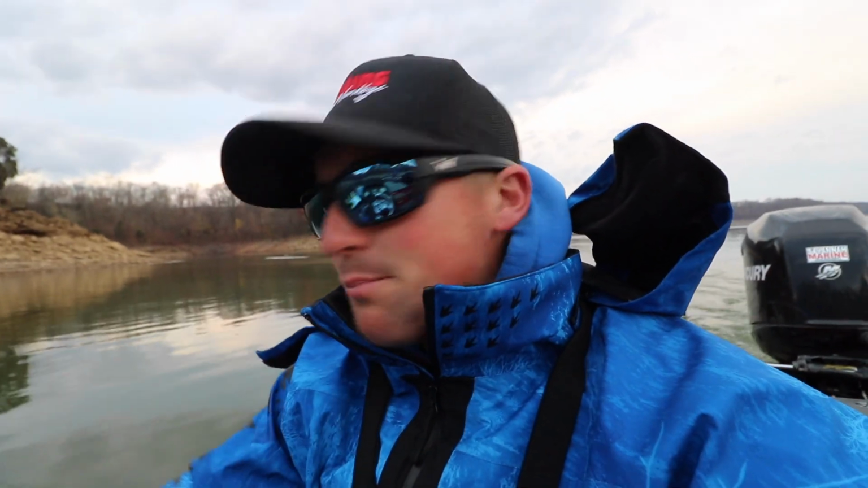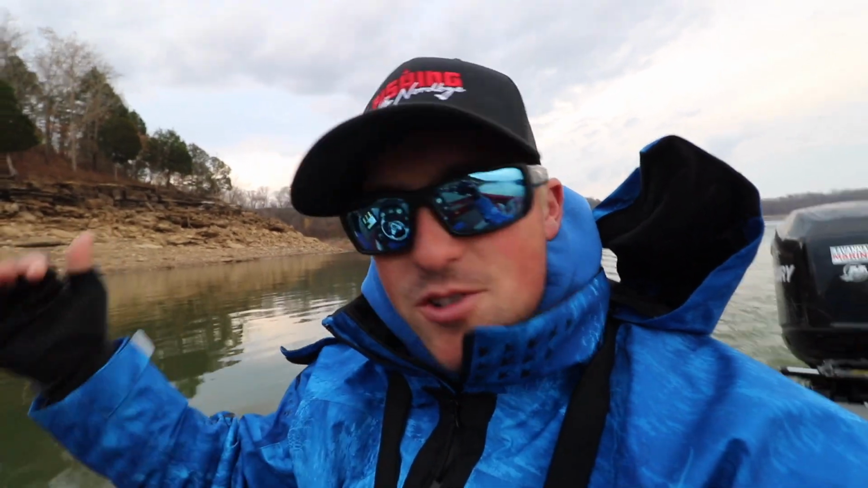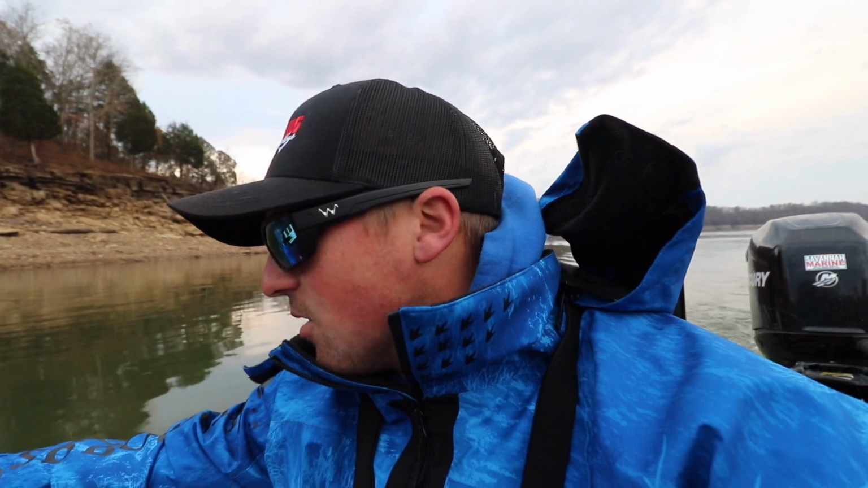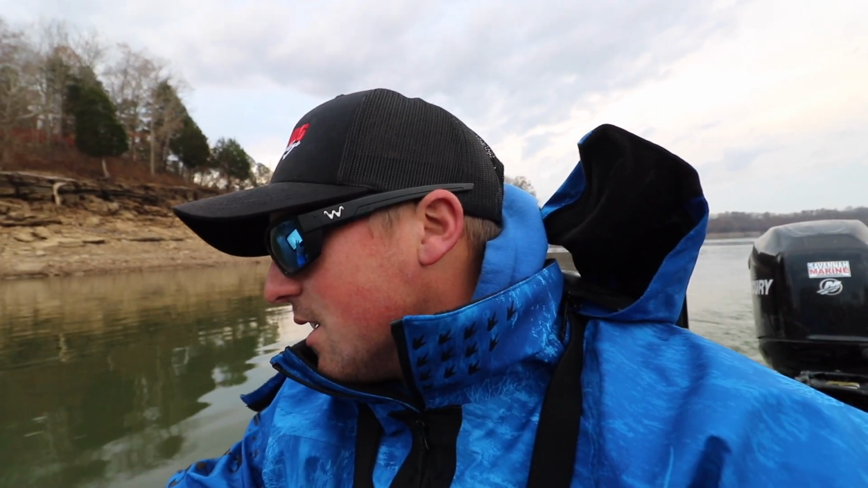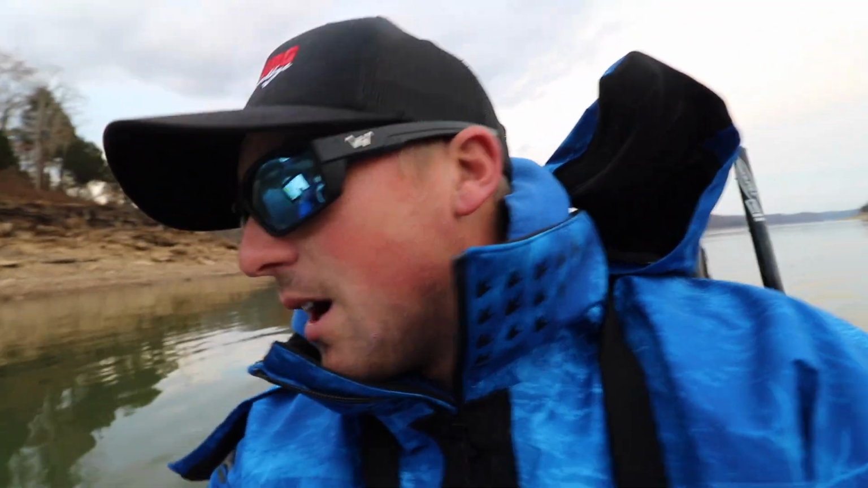Okay, we're graphing around right now looking for some activity. I'm graphing some main lake points, looking for mainly two things. You're looking for bait, and when you find the bait, you usually find the bass. And I like slow tapering drop points. You get to see if the fish are set up on them feeding. So I'm going to give you a little idea of what we're graphing here. I'll show it to you on the map.